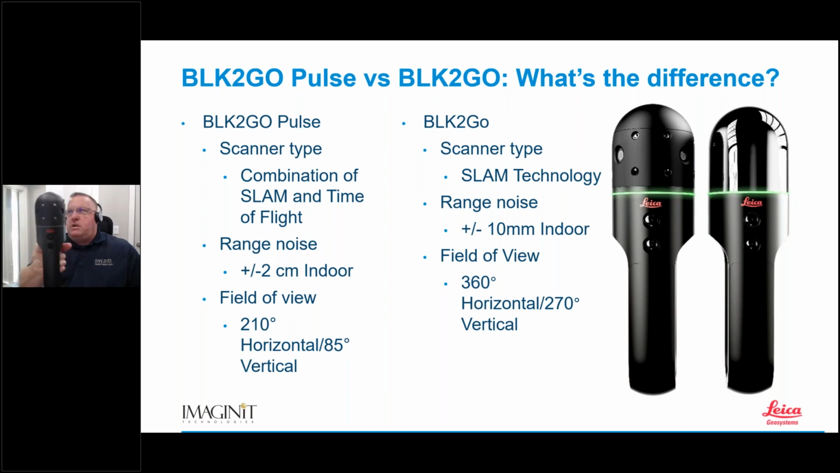One interesting difference is that the batteries, believe it or not, are different from the BLK2GO. So just a mental note: if you plan on using both, you're not going to be able to use the same batteries.